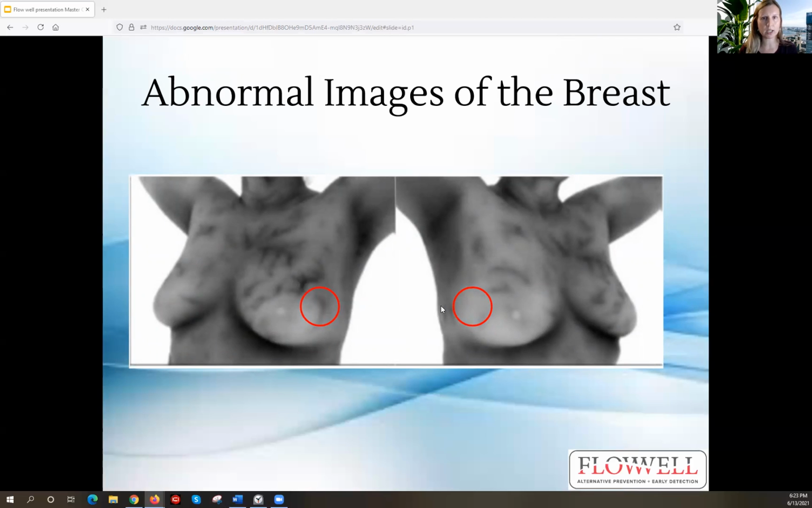So we're looking at symmetry, so our interpreting doctors want to see from one point to the other, what is the difference in temperature in Celsius? And for those 2 circles, the difference in temperature was 2.74. So that's too much heat. And if the threshold's 2 degrees Celsius, if you remember from before, that's going to be one of the contributing factors that we want her to follow up in 6 months, maybe get some anatomical testing and talk to her doctor.